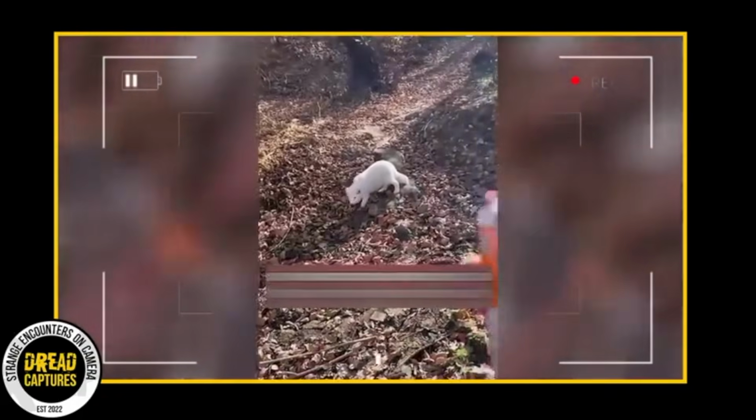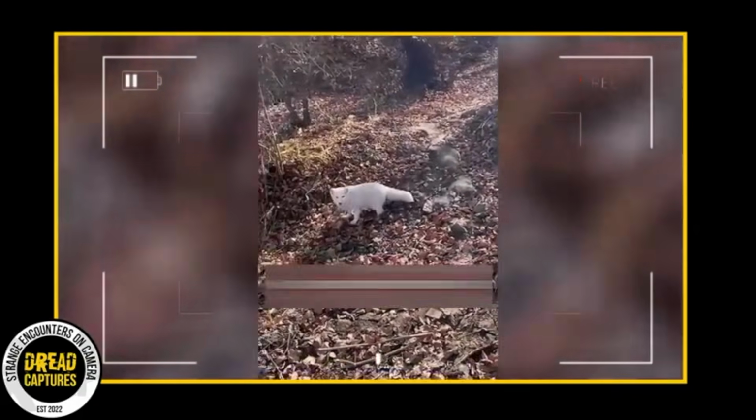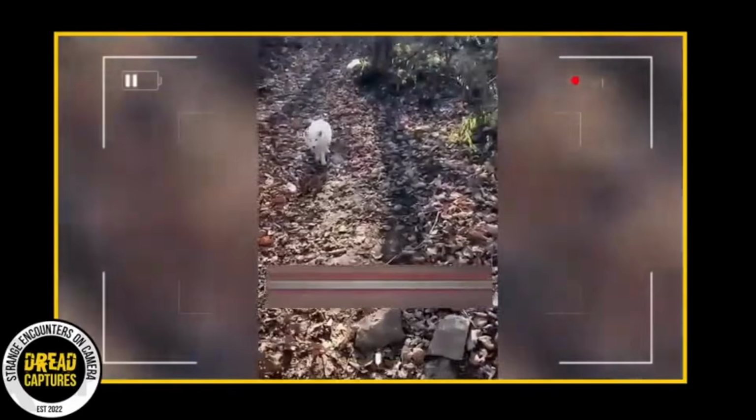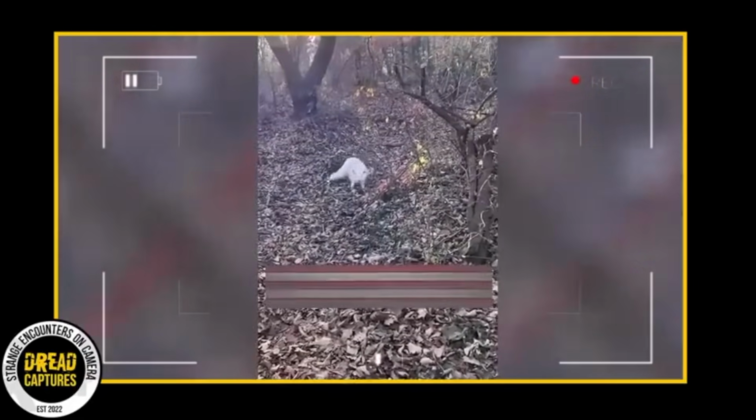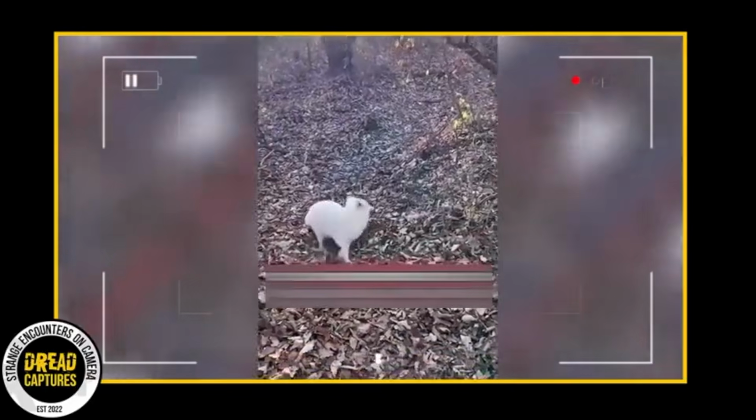This next encounter will leave you amazed. While climbing a mountain, a hiker came across a white fox, seemingly in search of food. Initially hesitant, the fox accepted a few tossed sausages and then did something unexpected. It beckoned the man to follow him. Curiously, he did, and the fox led him directly to its home to share the meal with his family.